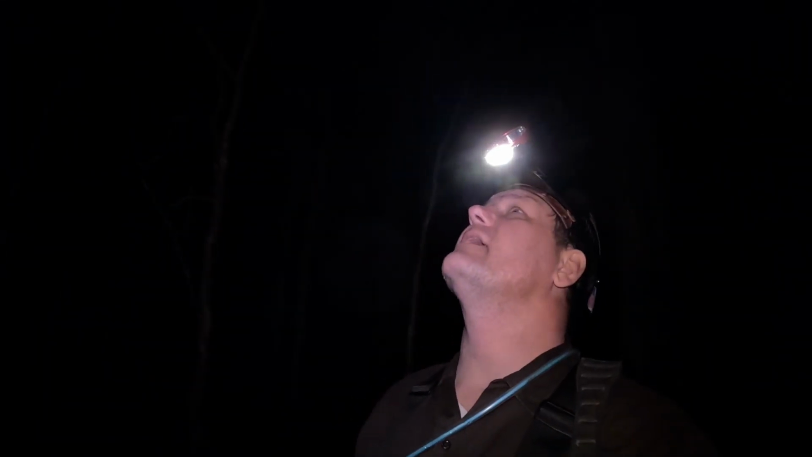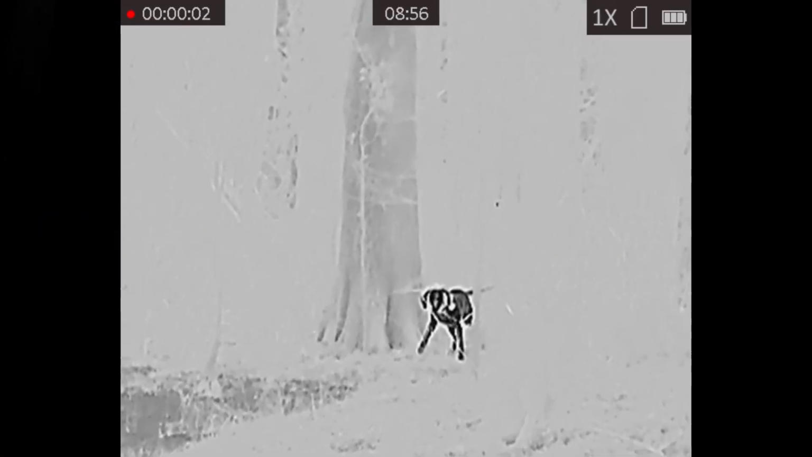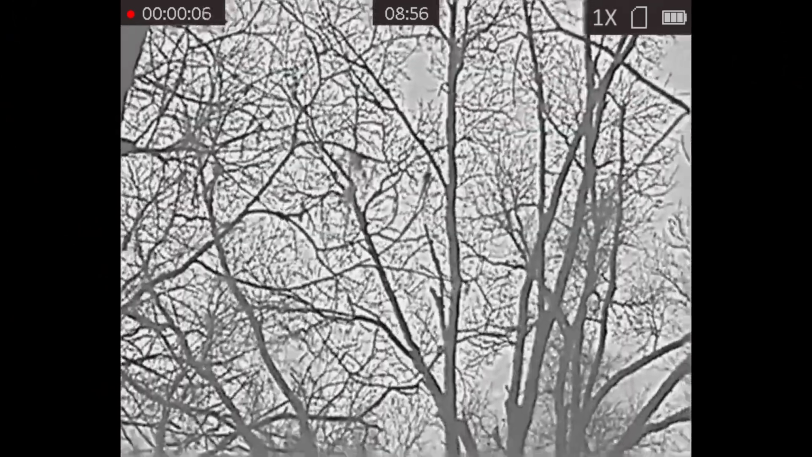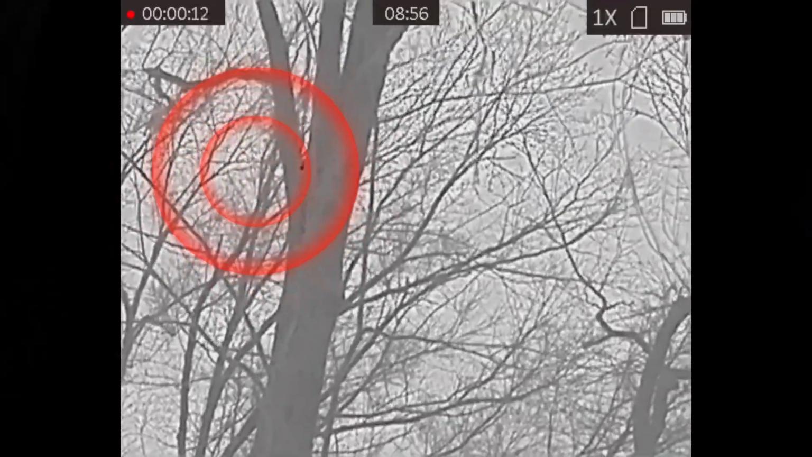Alright, for the sake of this video, I'm gonna film a lot of it on this thermal. There's the dog. And there's the coon. Good girl, Gypsy. See that black right there? That's the coon.